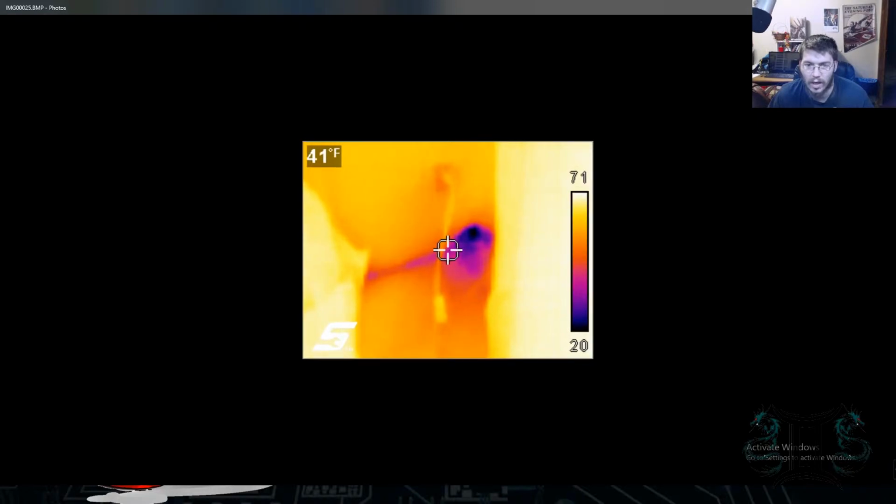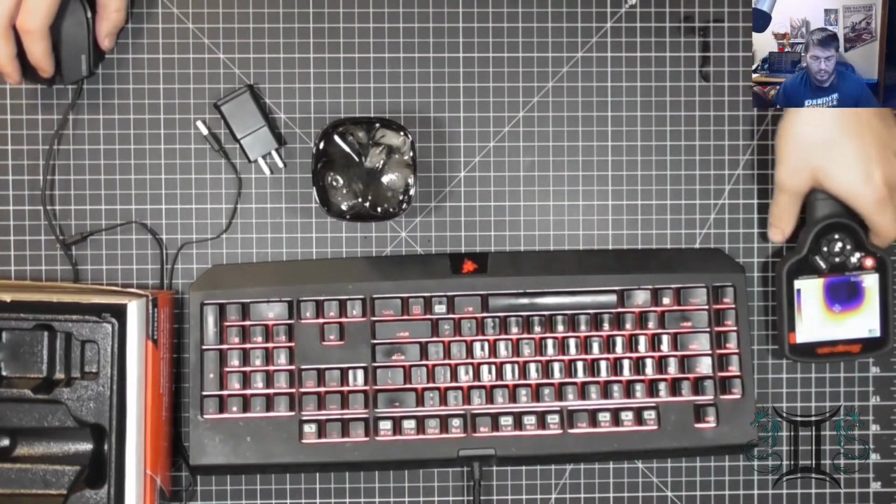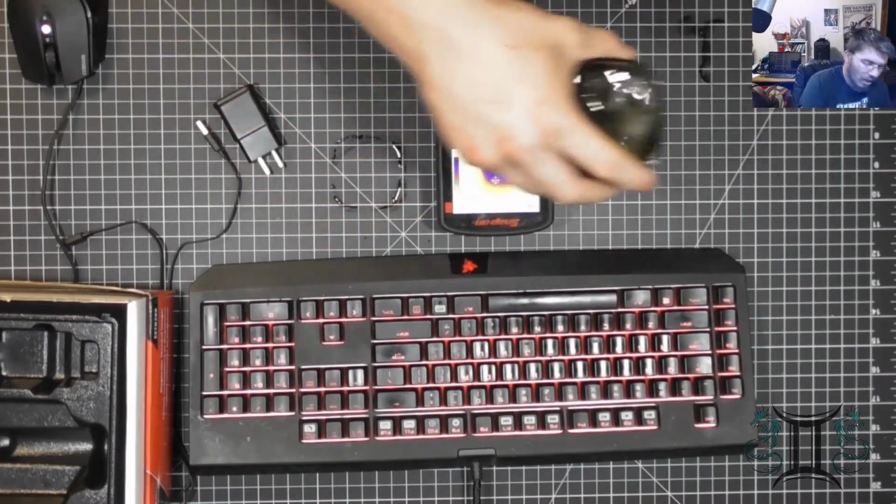That is actually a corner of my house in wintertime, finding air leaks within the walls. As you can tell, 20 degrees Fahrenheit is what's coming in, and 71 degrees Fahrenheit is what the house was. You can actually tell there was a draft there, and this thermal imager makes it so much easier to figure stuff out like that. I've used this for a while, and I actually like it.